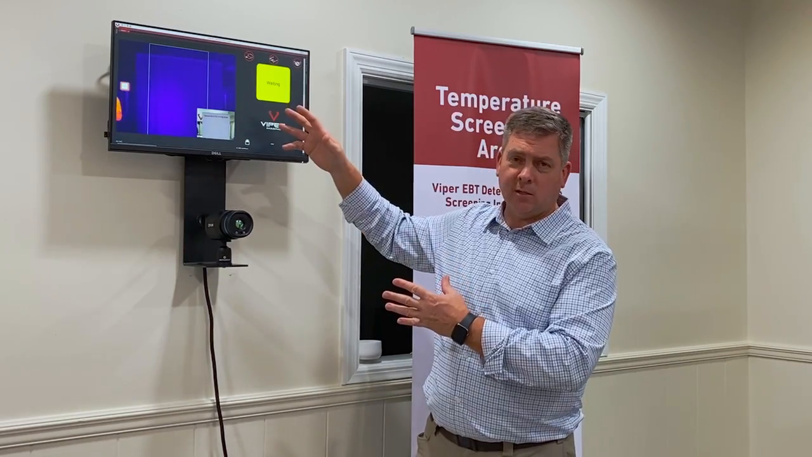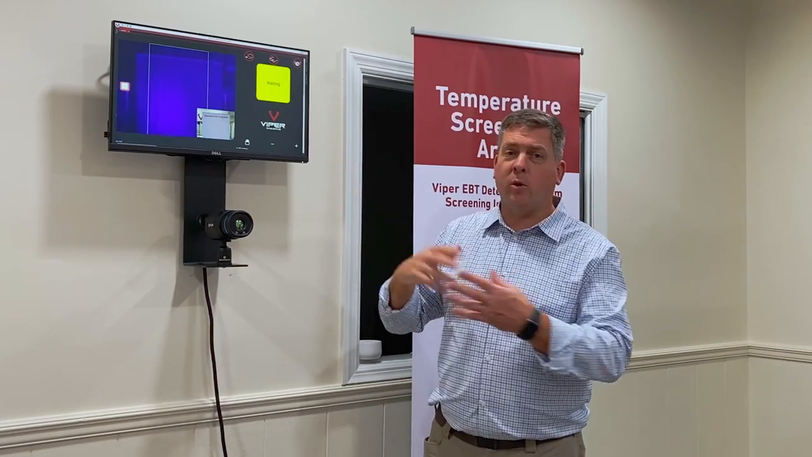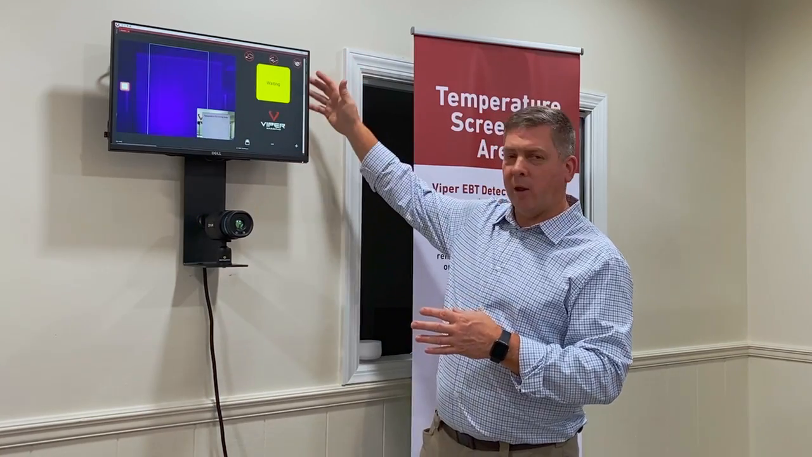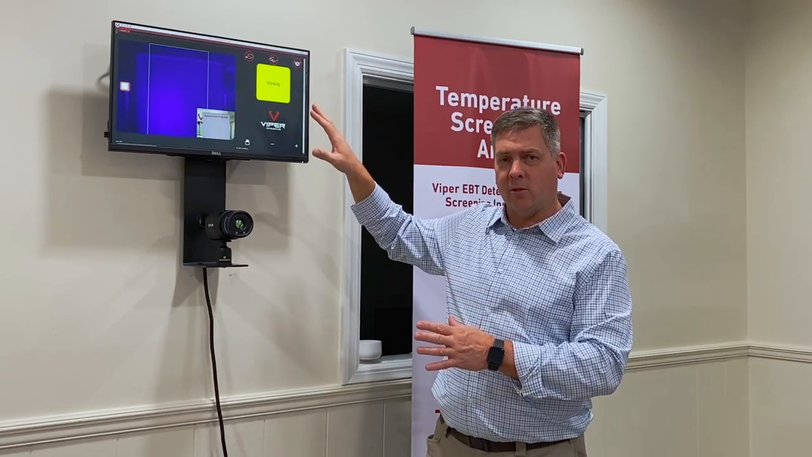So if you didn't want anybody to see the thermal image, if that makes them feel uncomfortable in some way, or if you just want to show the thermal image so people know they're getting scanned. Again, all this is operating on a small micro PC that's mounted in the back and uses our Viper Vision software.